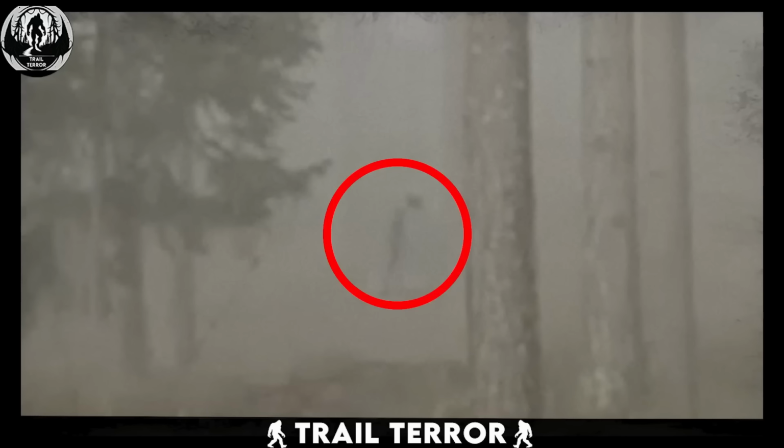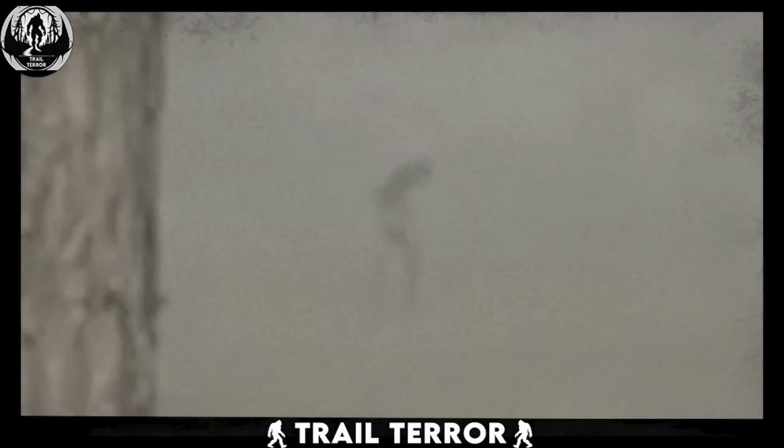It's enough to send shivers down your spine, watching these mysterious beings wandering through the forest. If I were that hiker, I'd probably be hightailing it out of there, never to set foot in the woods again.